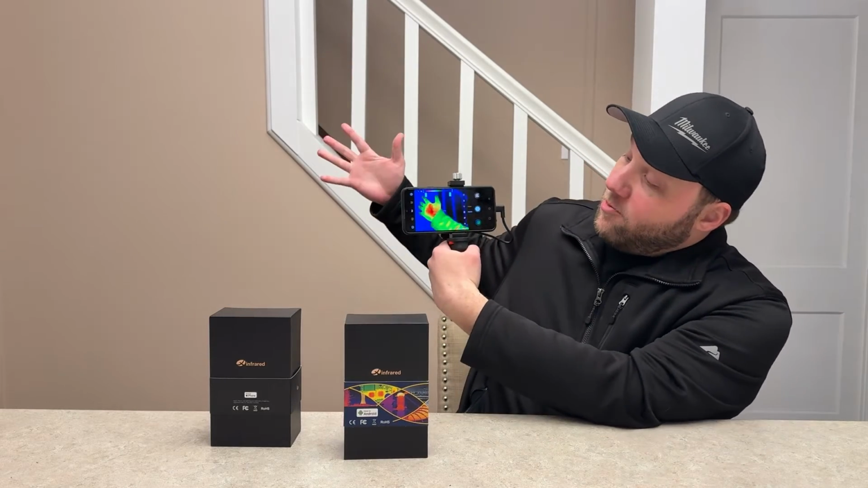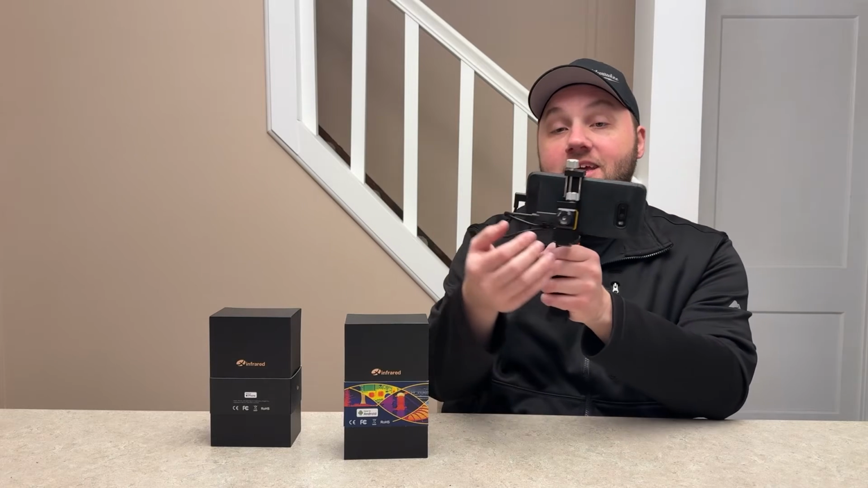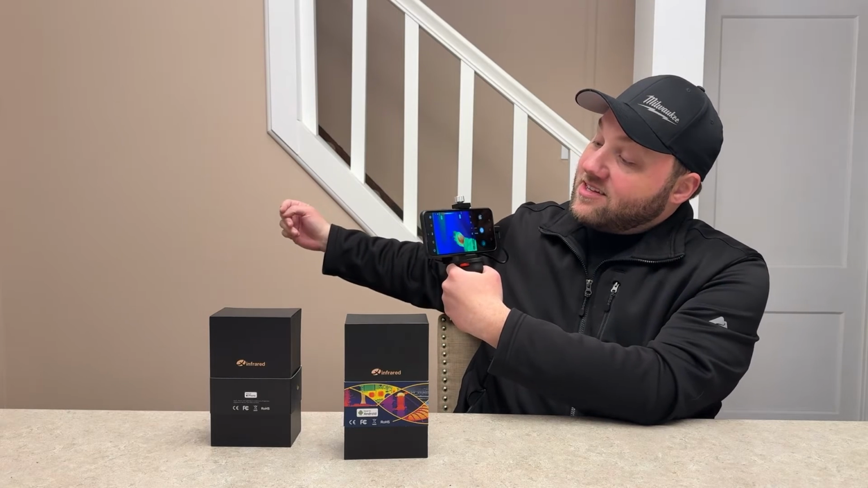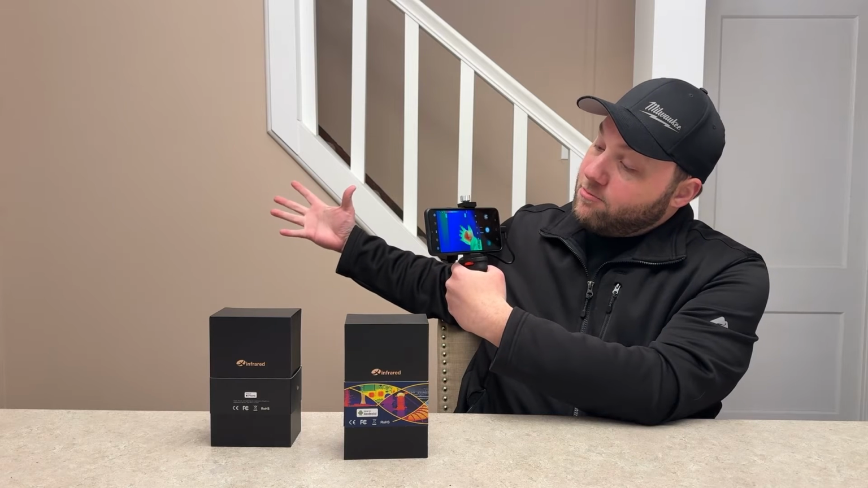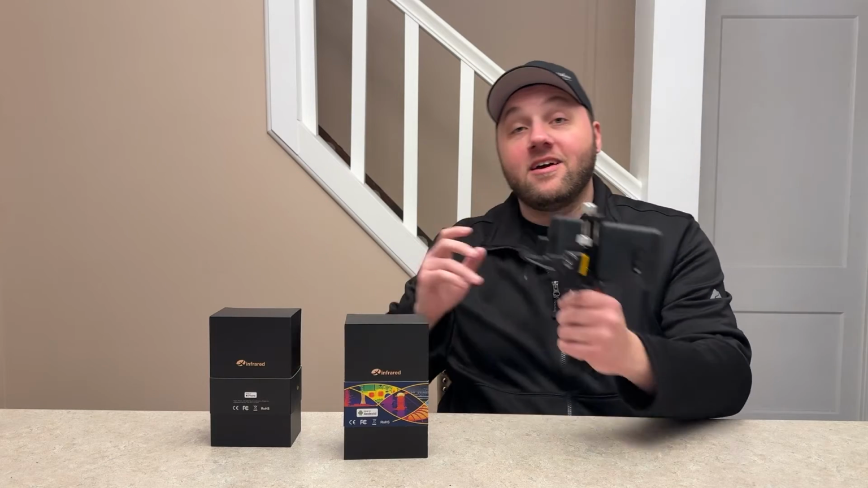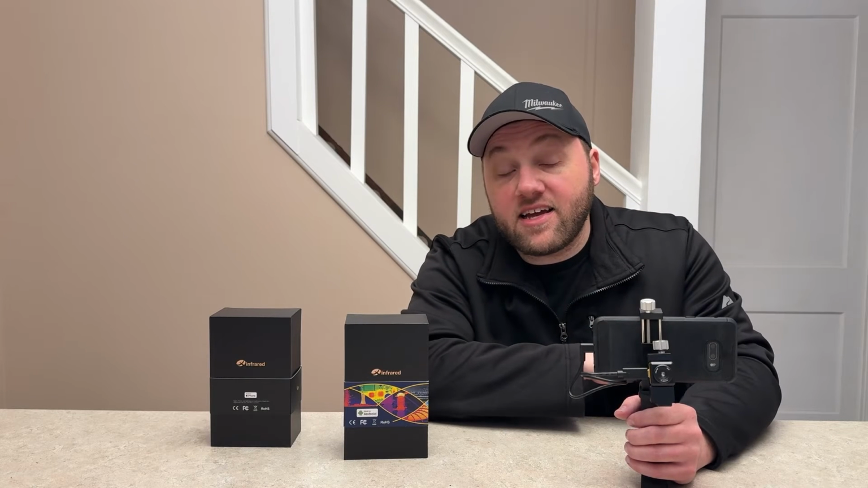You can see we got the same contraption as the long range with this little handheld device. You have your phone inside here, the camera inside here, and you have an adjustable lens to get a better focus. In my opinion, this isn't as clear as the long range one, but it is doing a really good job right here. I think it depends on different lighting and situations, but overall, this is a super cool product, especially if you're a mechanic or you're looking around your house for leaks in your windows. I'm going to show you a clip of that here in just a second.